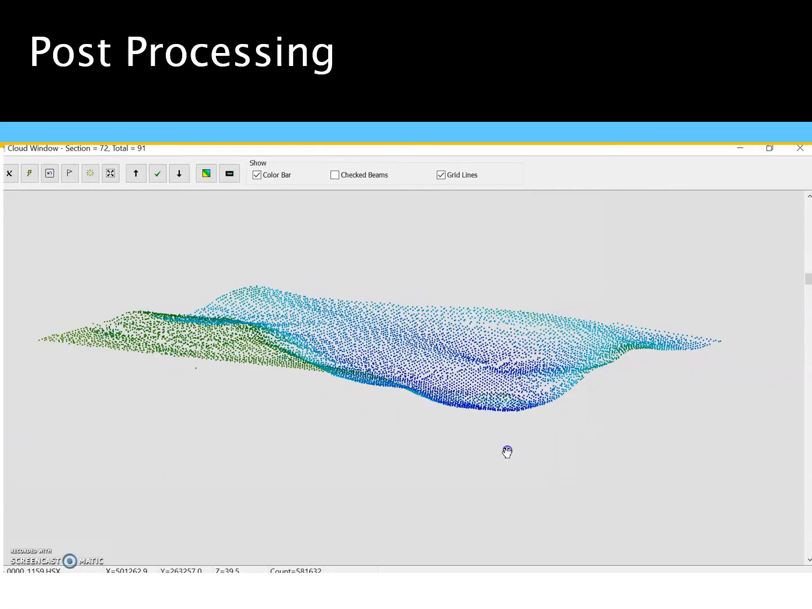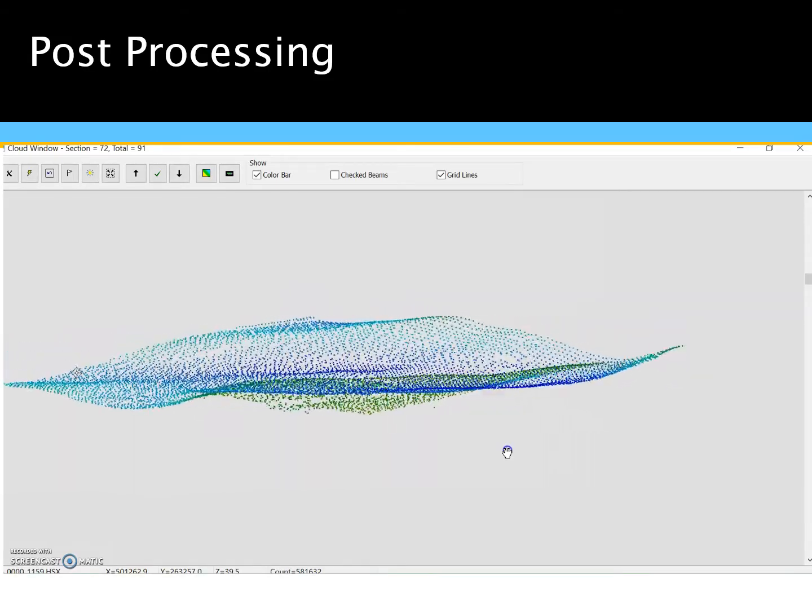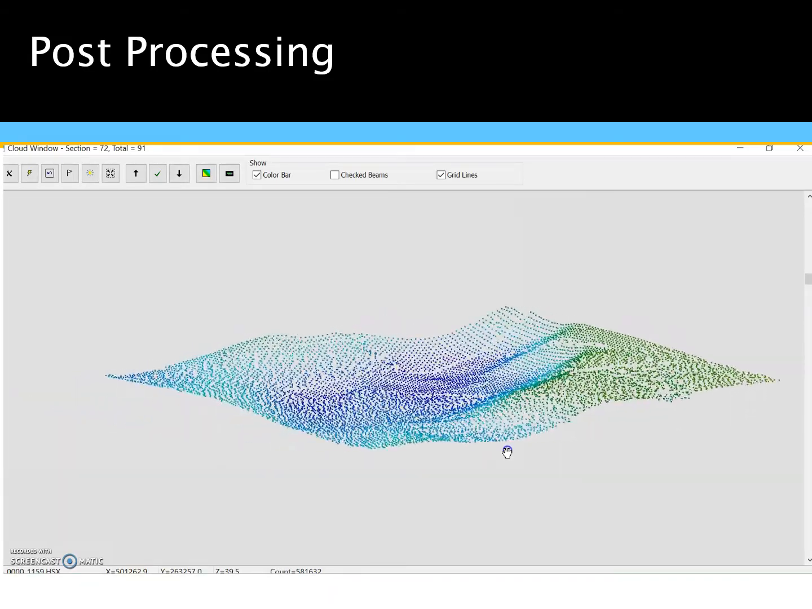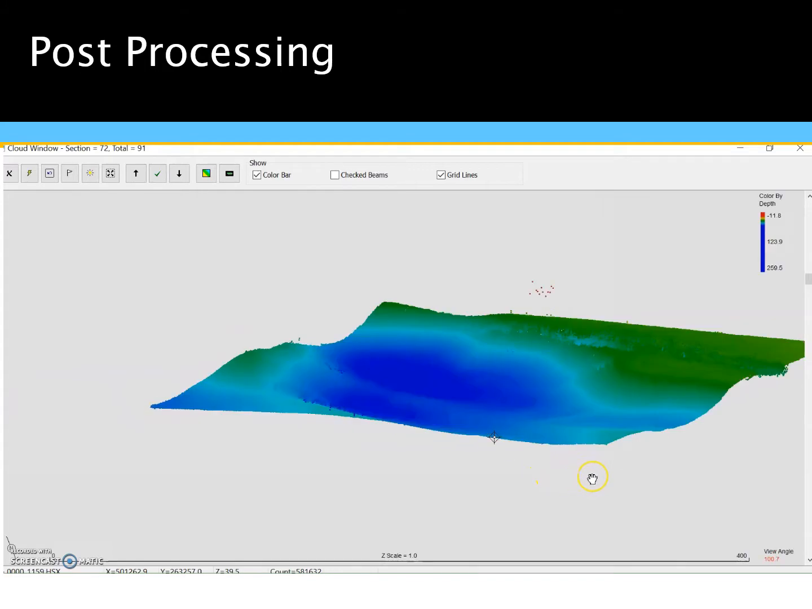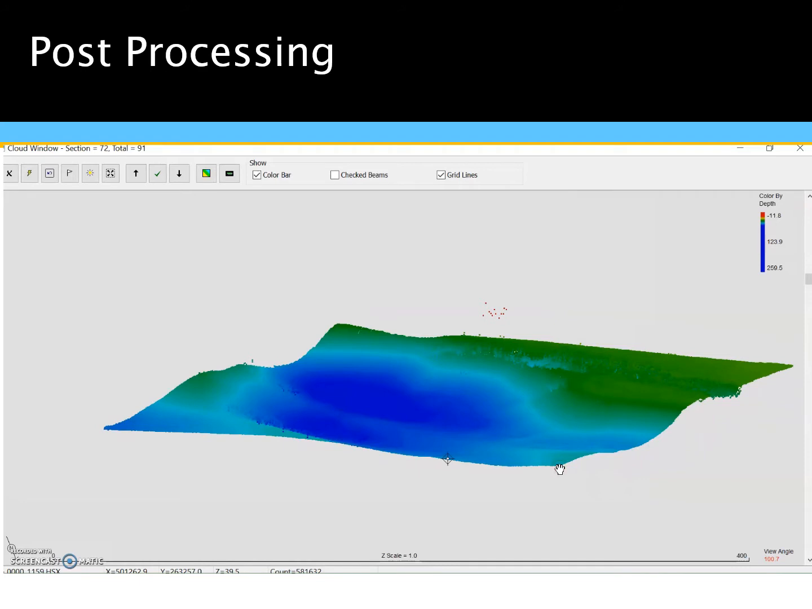So to post-process, we can look for erroneous data points here in this 3D cloud view that we looked at earlier. As I spin it around, I'm looking for data points that just don't seem to make sense with the rest of the surrounding area. And I noticed that there are some of these red points up above the cloud that stand out.